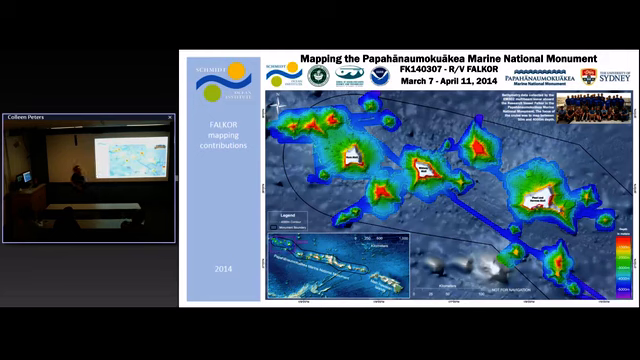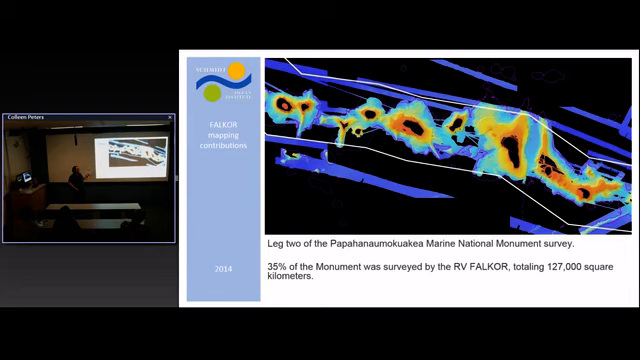But in those two cruises total, the FALKOR mapped 35% of the monument. And this was a really important sort of example of one of our founders, Wendy Schmidt's, classic statement: we can't protect what we don't know.